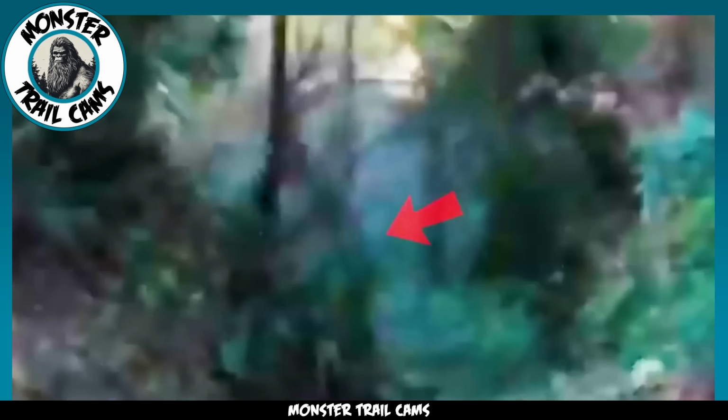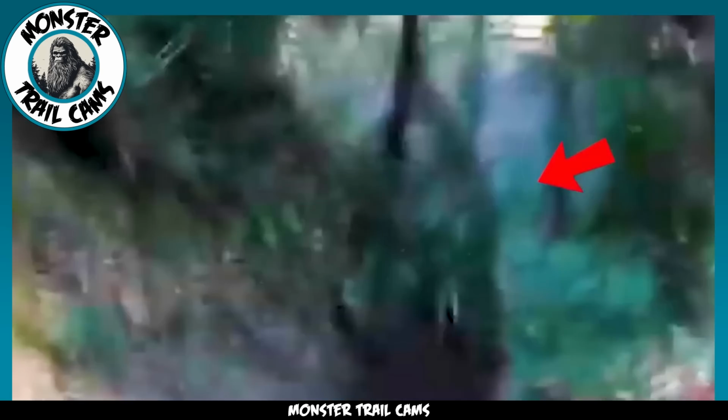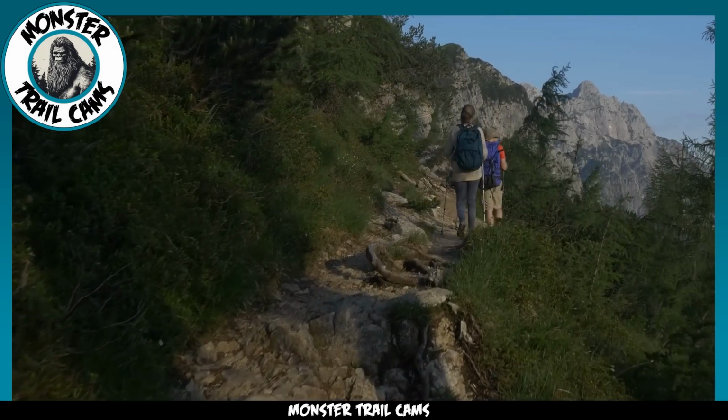As the figure advances towards them, its movements deliberate and its face obscured, the hikers are gripped by a primal fear. The footage captures the initial moments of this encounter, and as the figure closes the distance, the hikers turn and flee. Their flight is fueled by adrenaline as they navigate the dense forest, the shadows, and the underbrush. Though the footage ends, we learn that the hikers managed to make it out of the area unscathed. Their escape was a narrow one, and the experience has undoubtedly left an indelible mark on them.